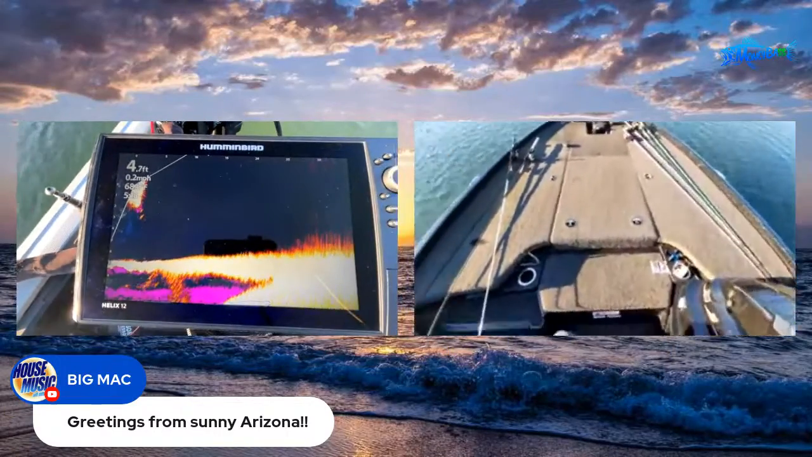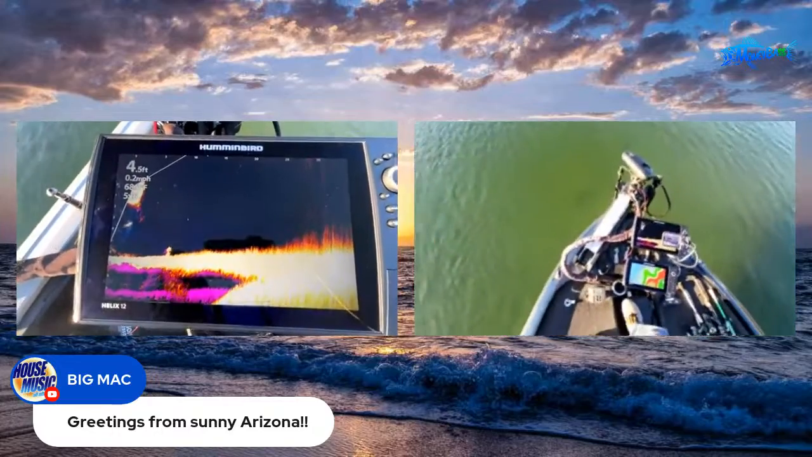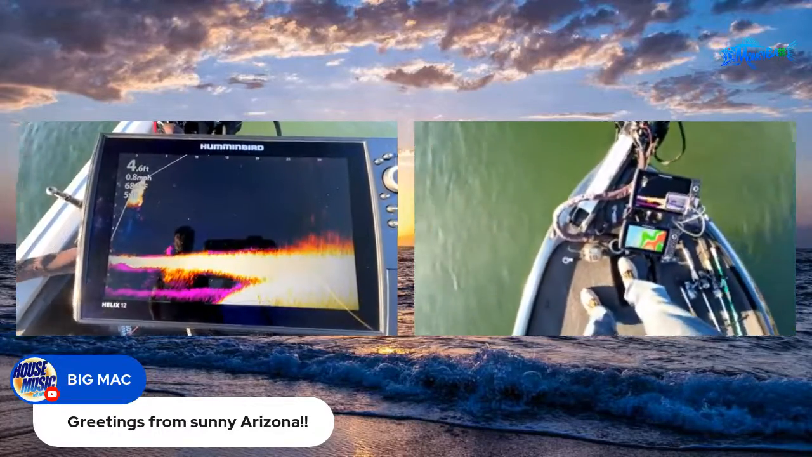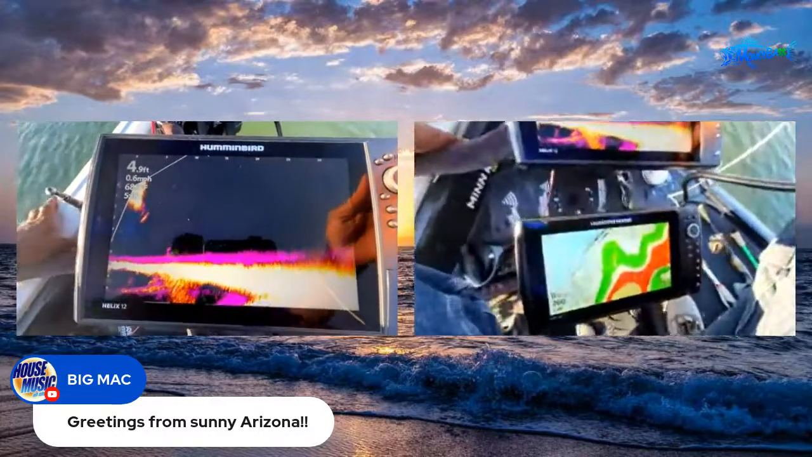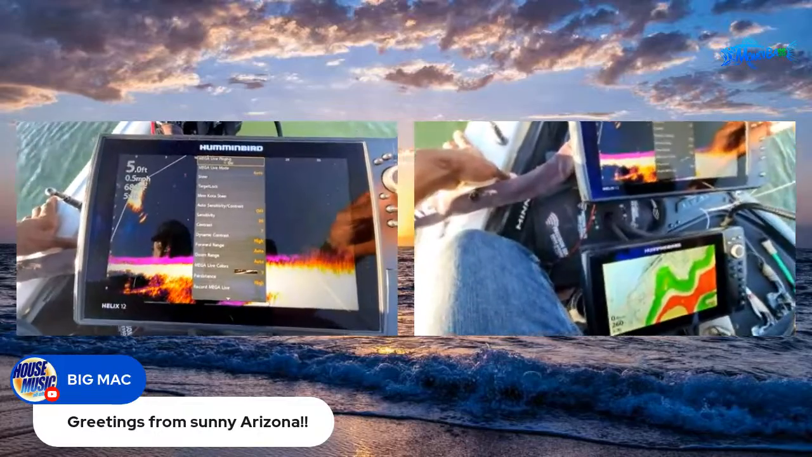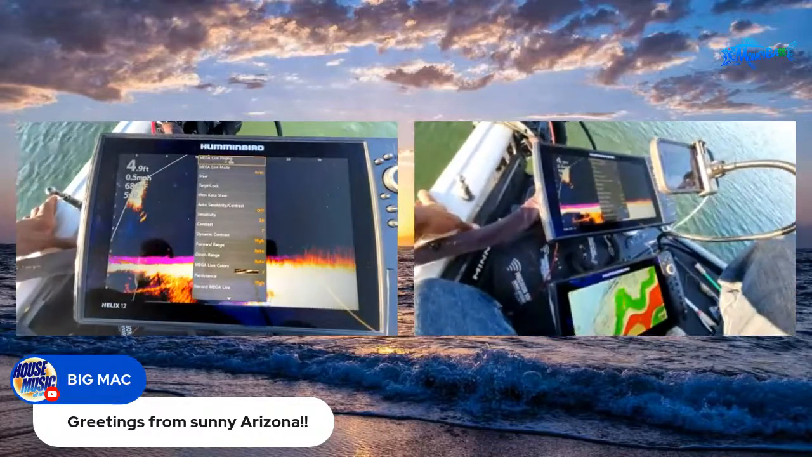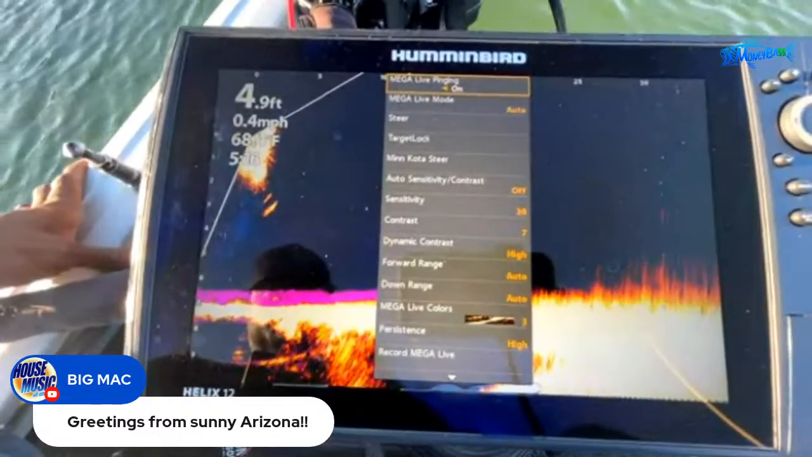Head to stage. All right, so I'm just gonna troll around a little bit. So right now I am on the trolling motor, and you can kind of see some interference out there around 30 feet. And actually, let me go back and change these settings. So here are my settings, guys. Let me just put it back on here real quick. Just trying to get everything set up for you. Remove from stage. Okay, here we go.